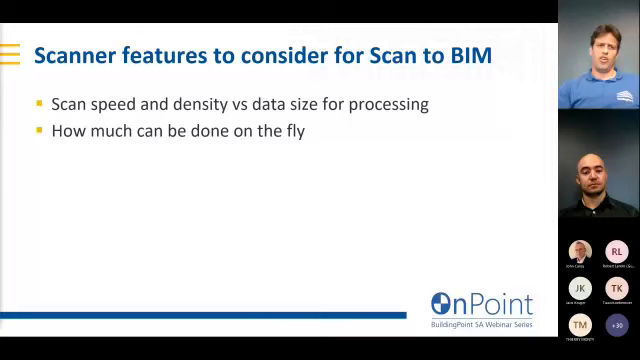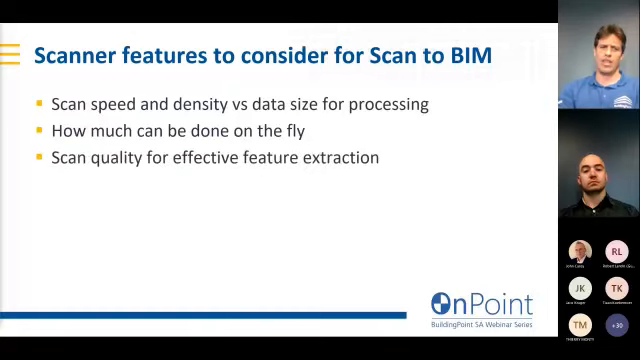So on the topic of efficiency, most scanners now are usually operated from tablets. That's your interface with the scanner, because there's lots of additional functionality that you can do in the field. So have a look at what that functionality is and how it can benefit you, how much can actually be done on the fly. And then look at scan quality for effective feature extraction.